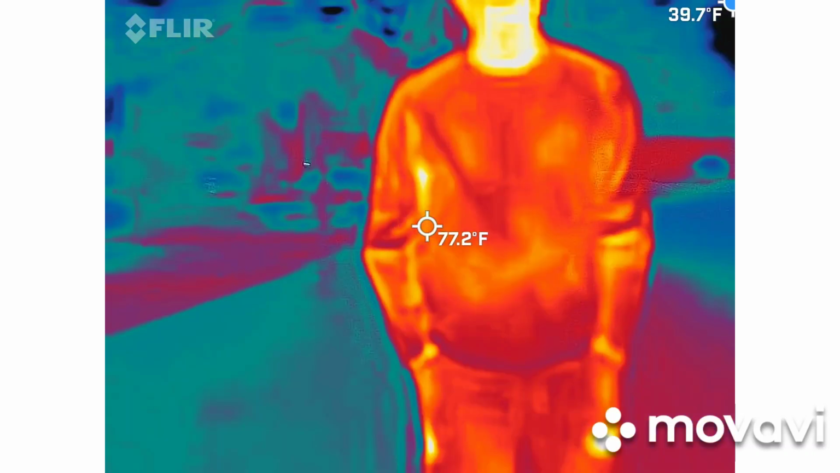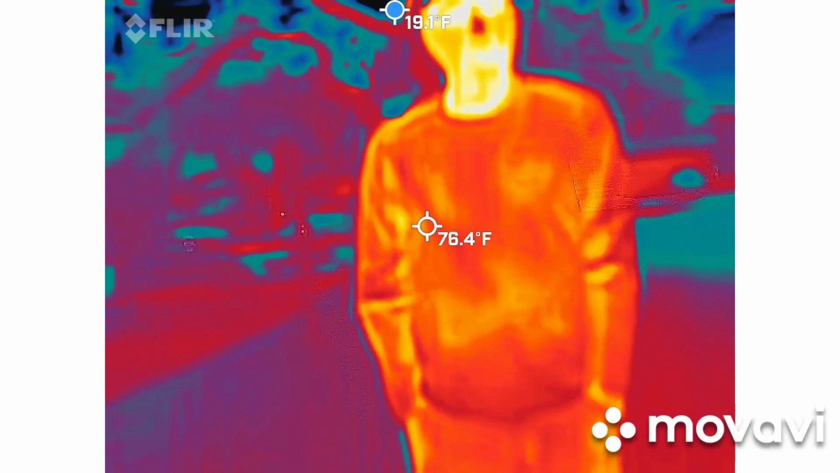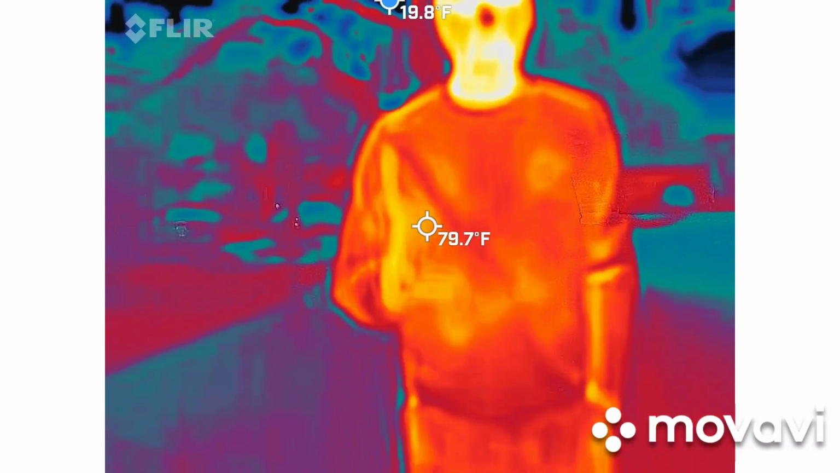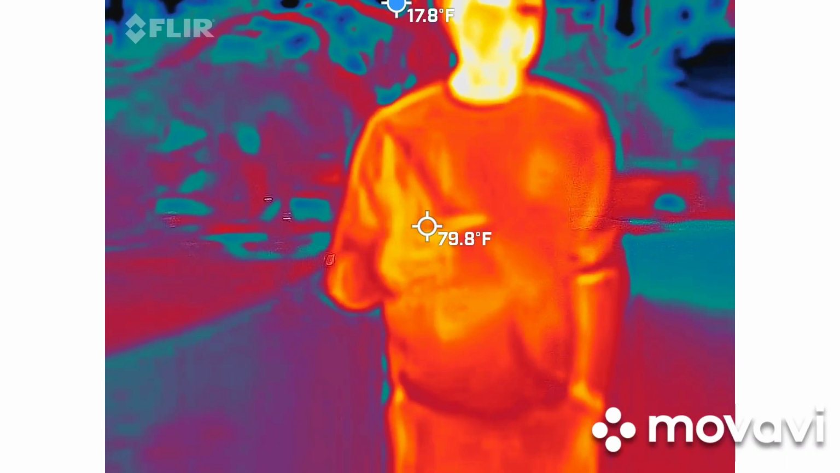But at the same token, with the sky, that's another piece that I warn people about, because the sky isn't solid, so it doesn't know what to measure. That blue dot will automatically go to the sky. So again, if we can keep the sky out of range, great. If not, not a big deal. I'll still be able to see blue and black spots moving around on the screen.